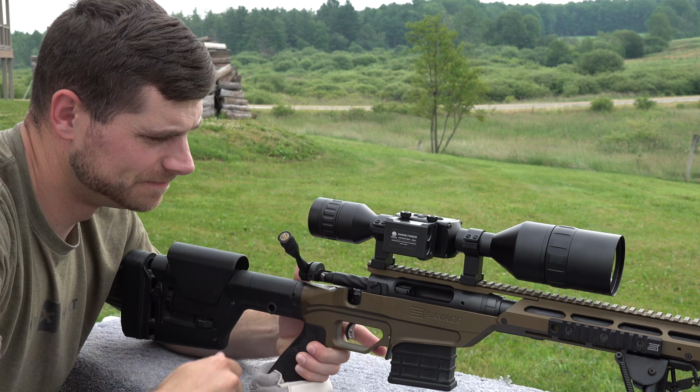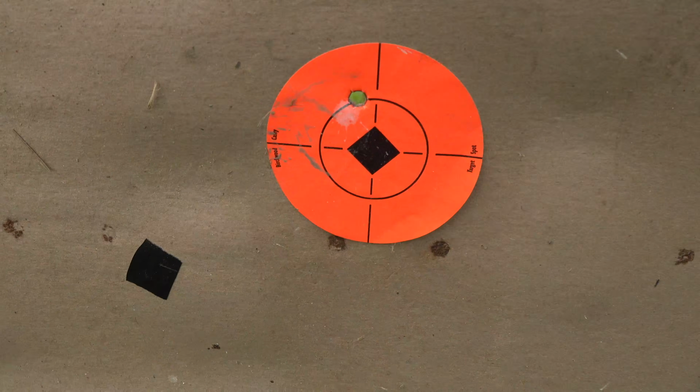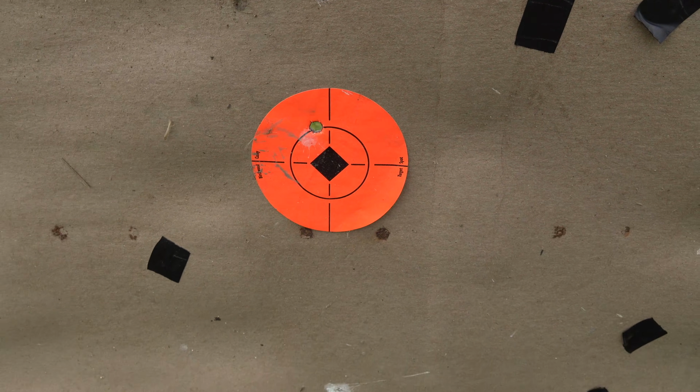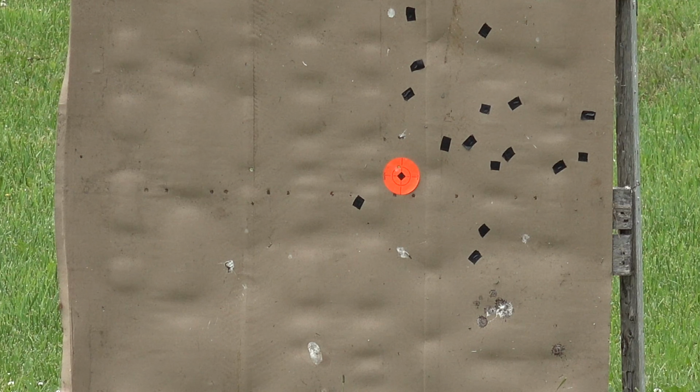Okay, let's go look. Well, I think we've got 0. I'm gonna take a closer look, but I think that round hit right over the bullseye, which is perfect. I want it to be a little bit high. You can see right there is where the round hit. What we'll do is we'll shoot one more round to confirm, to make sure that, you know, the sight's not moving at all. That next round should be right next to that one. And then we'll move it out to 150 yards or so, and we'll shoot again just to see where our round impacts at 150 instead of 80.